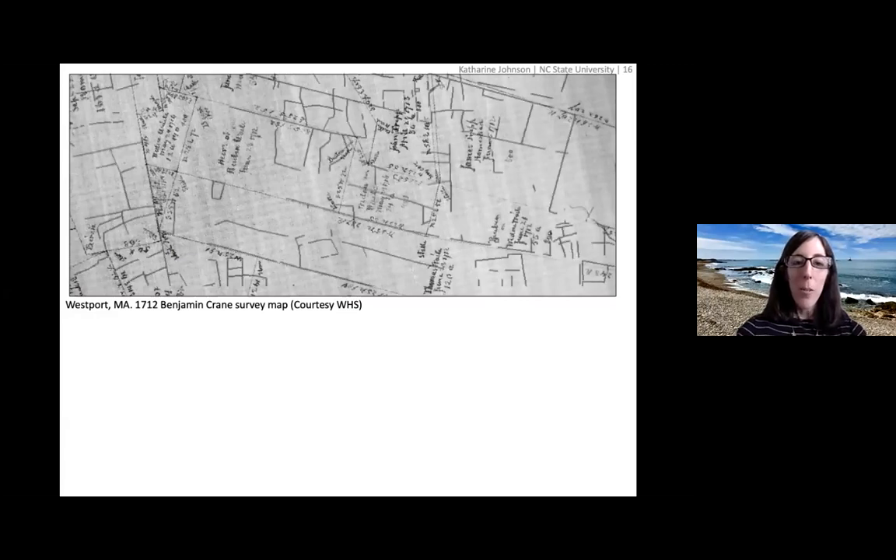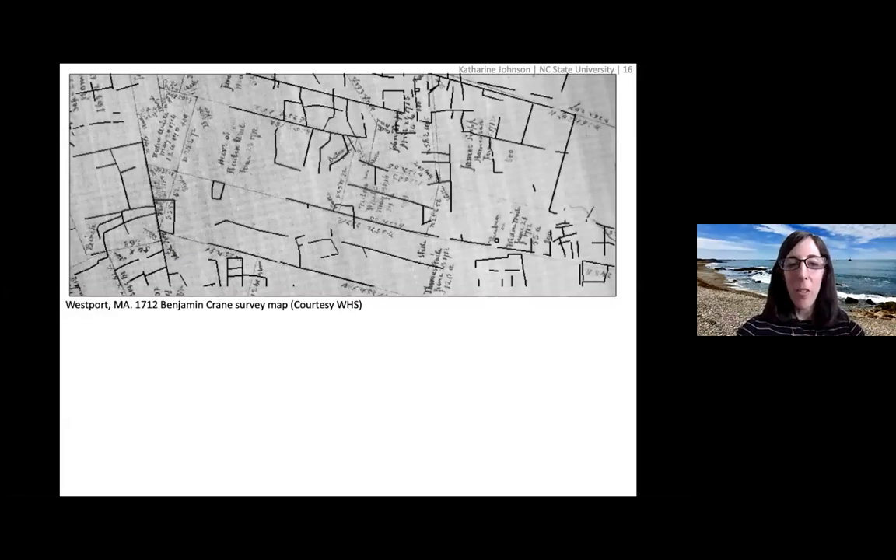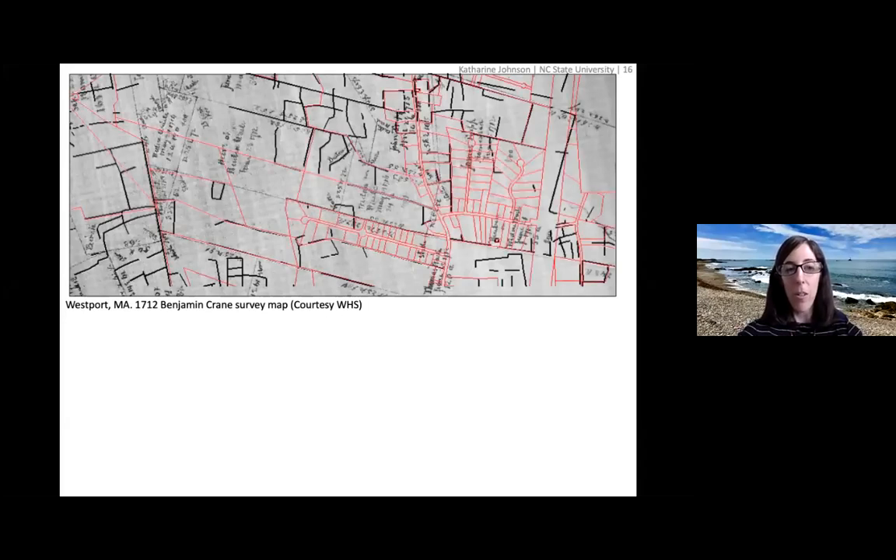It matches the stone walls from the LiDAR data, and you can see that they match the map's boundaries very well. So these are actual boundaries from 1712 that persist on the landscape today. And then if you pull up modern parcel boundaries, you can see that they match pretty well also.